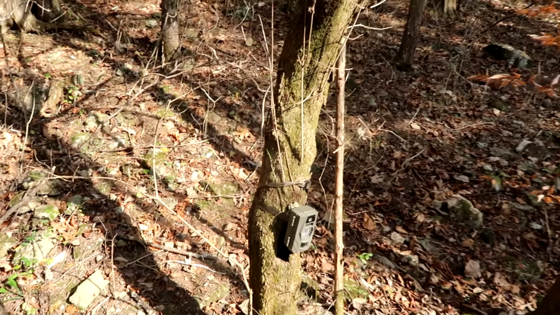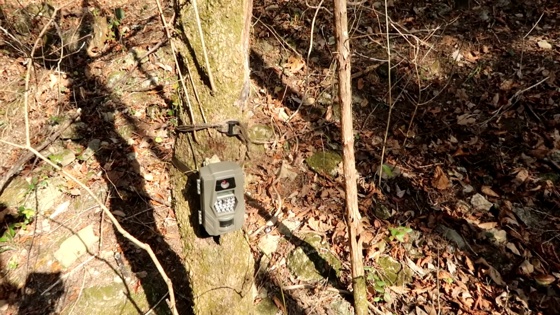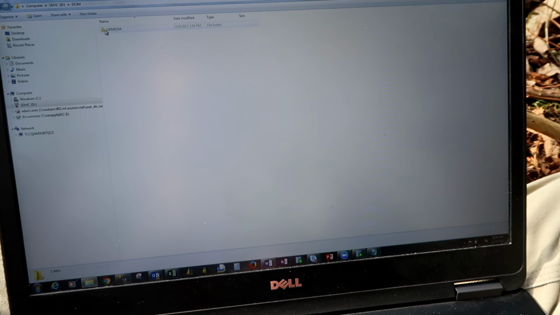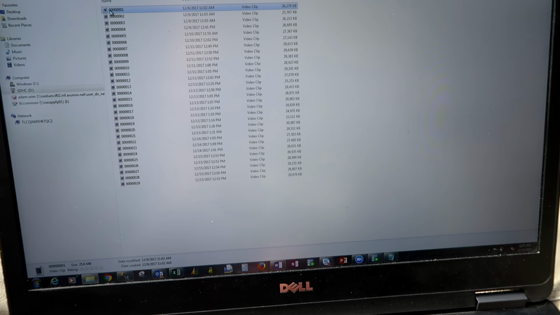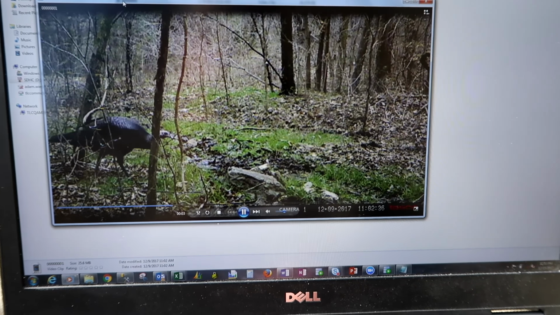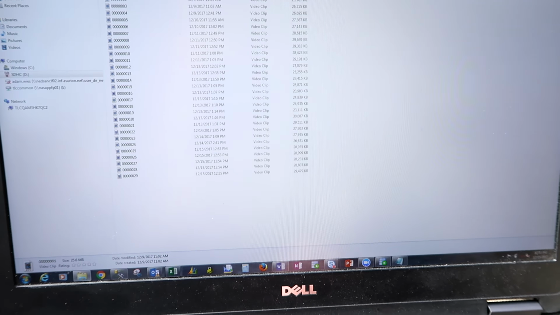Here's the second trail camera. Let's get the card out, see what we got here. Alright, second camera. See what we got going here. 29 videos on this one, so still not great, but I'll take it. 11 o'clock. Yeah, we got some turkeys. That's good, that's good. Turkeys aren't scared by the molasses.